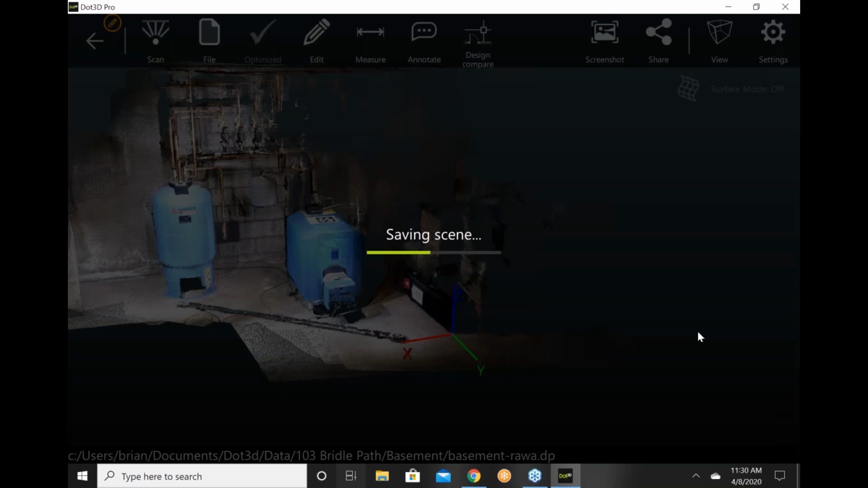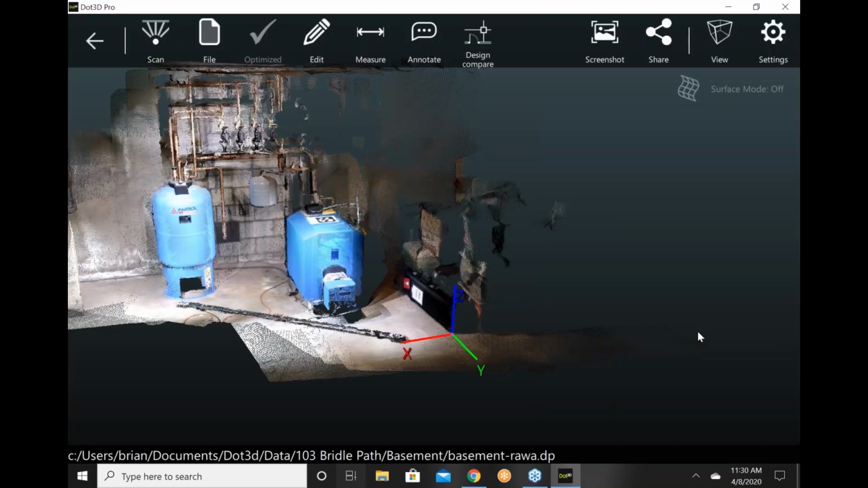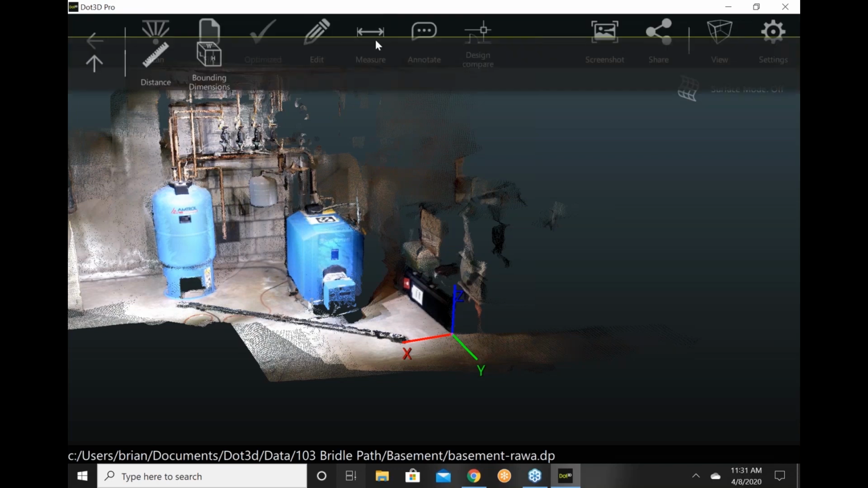There we go. All right, bad me. I should have given that a new name. My apologies. No worries though. We have that raw file stored elsewhere on the drive. We can recover that. But I ought to have renamed it because we've optimized it.